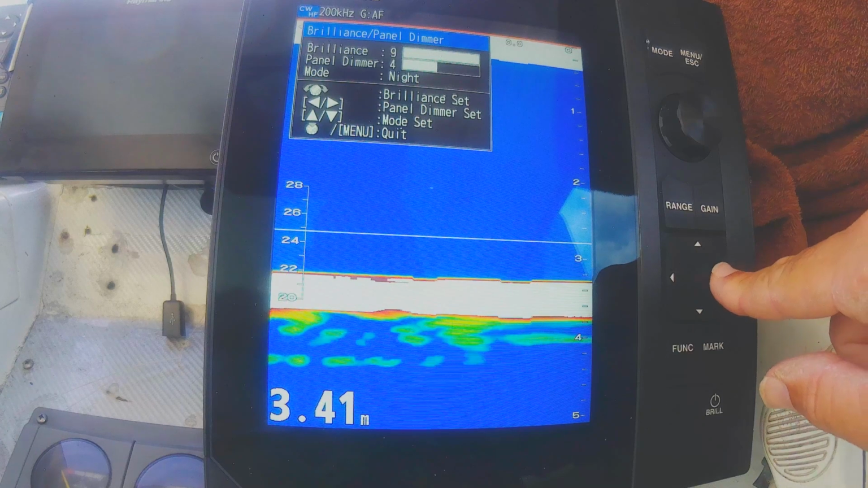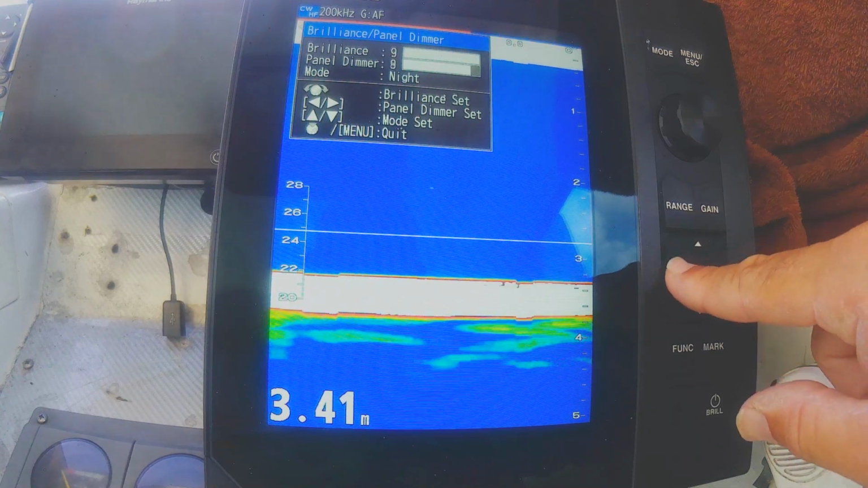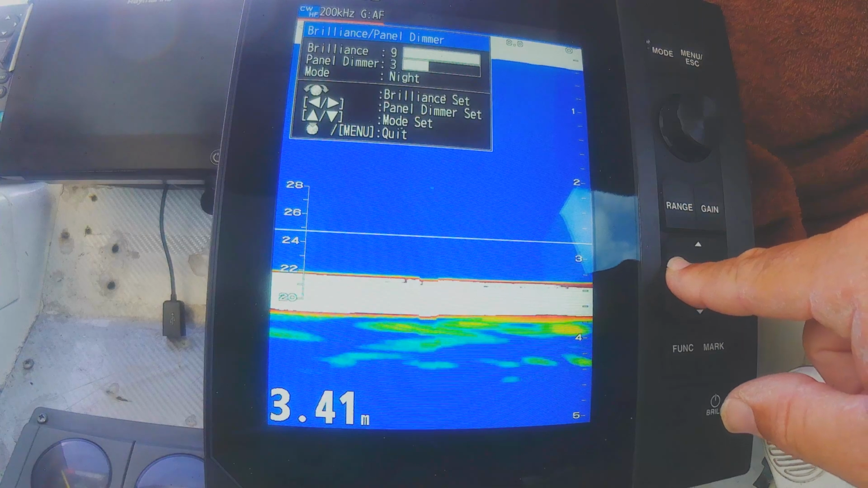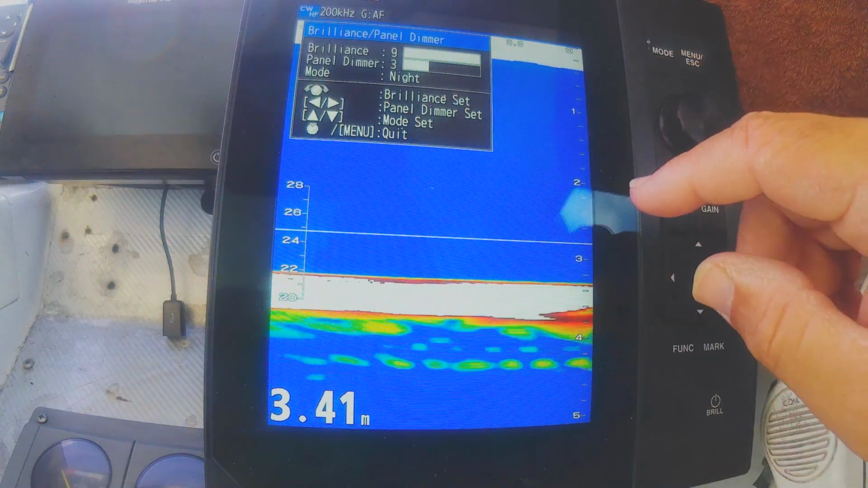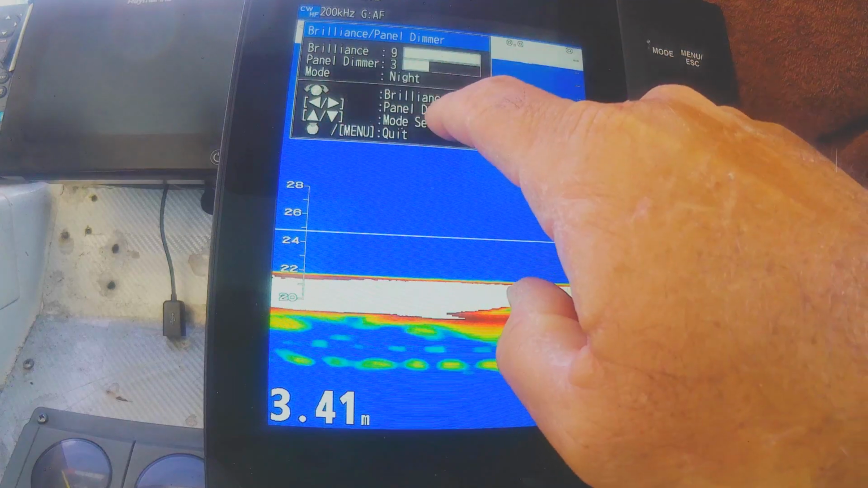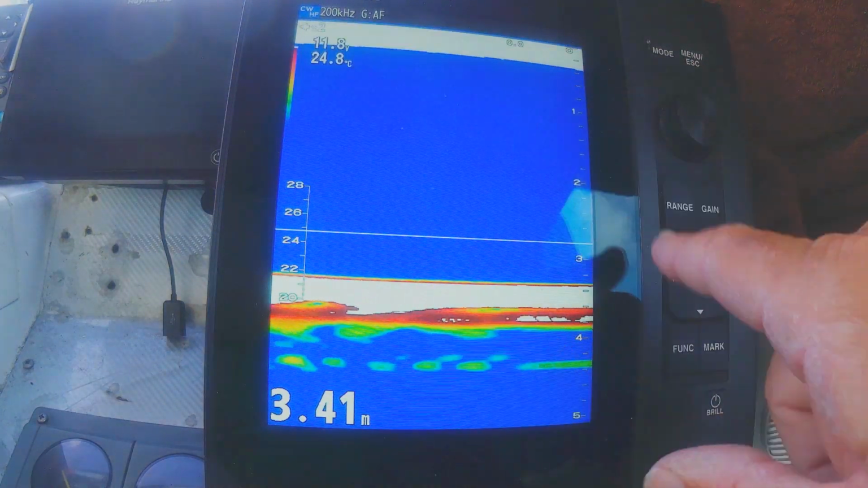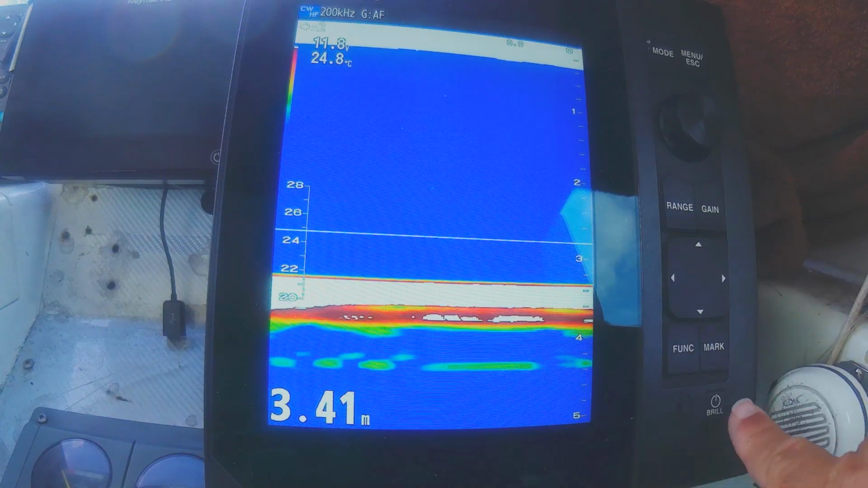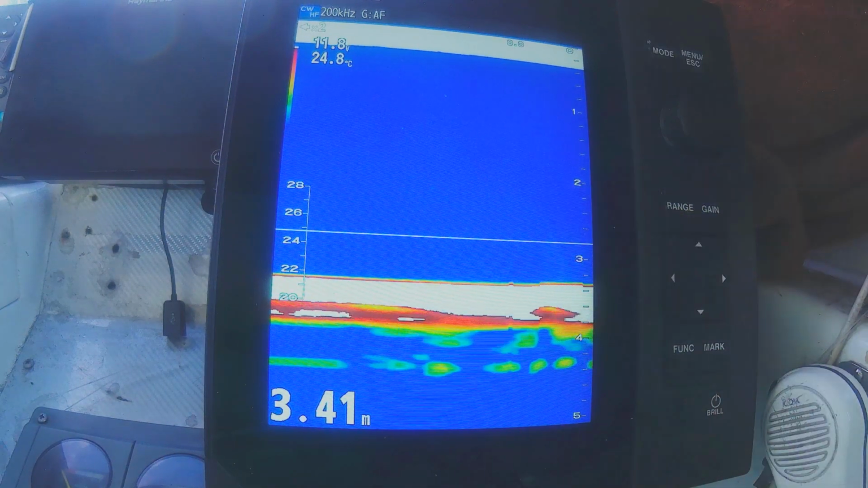Okay, here we go, the panel dimmer, so I'm going across. I've got that on max, but you'd only want that at night, so we'll keep it somewhere here in the middle. Oh yeah, that's how it explains it there. So your brilliance is on the knob, and your panel dimmer is on your left and right. So anyway, that was the power button, so that's slightly different, I guess.